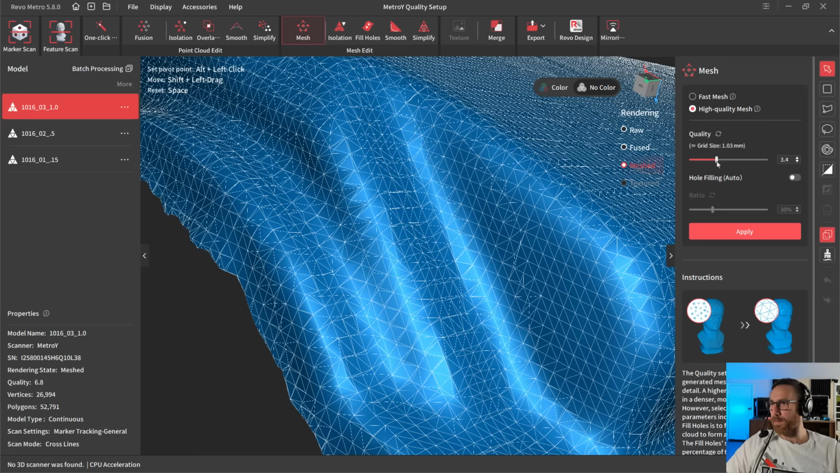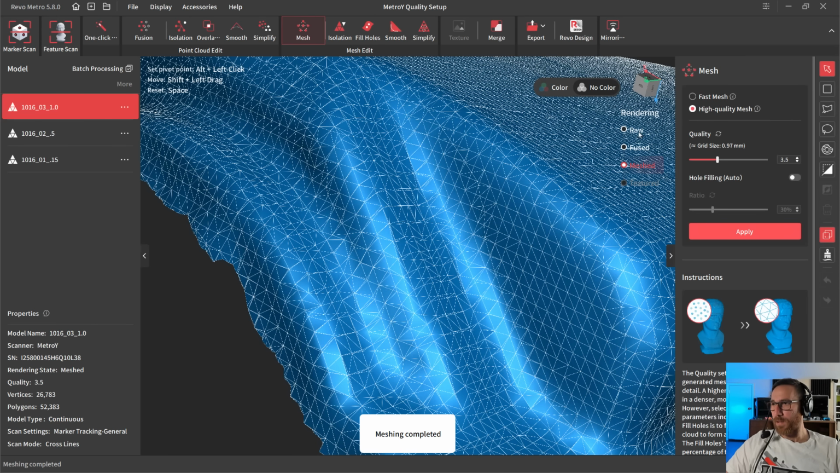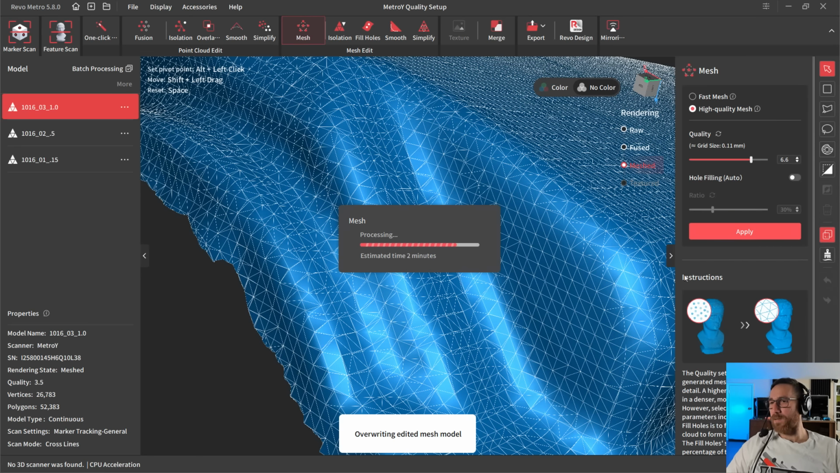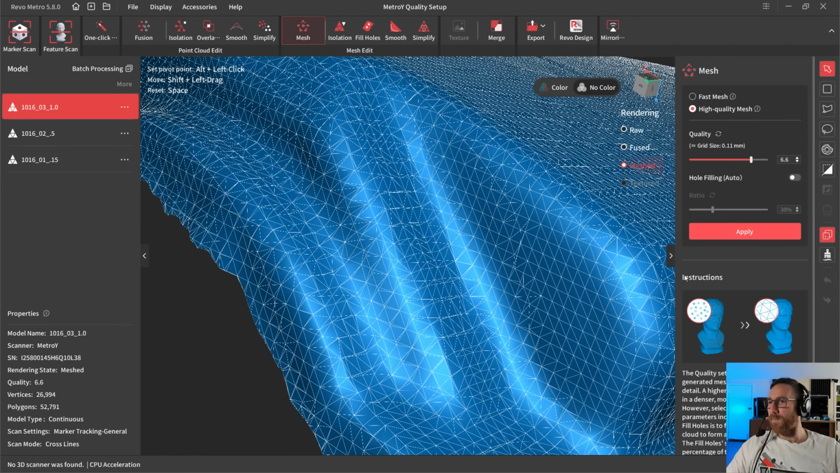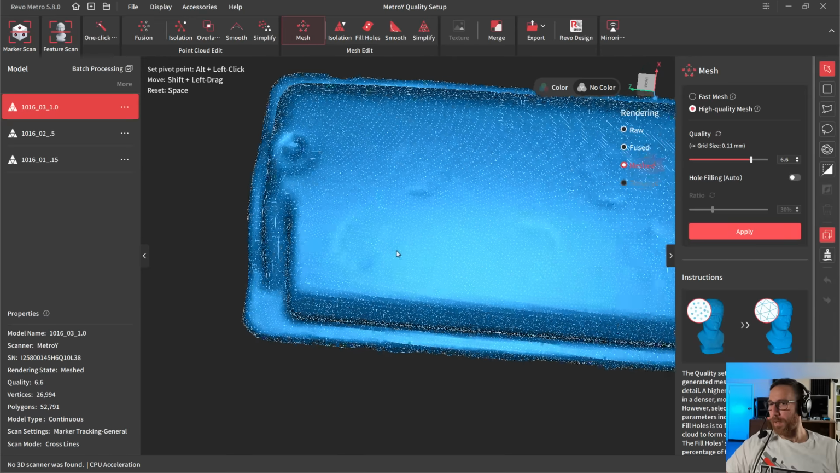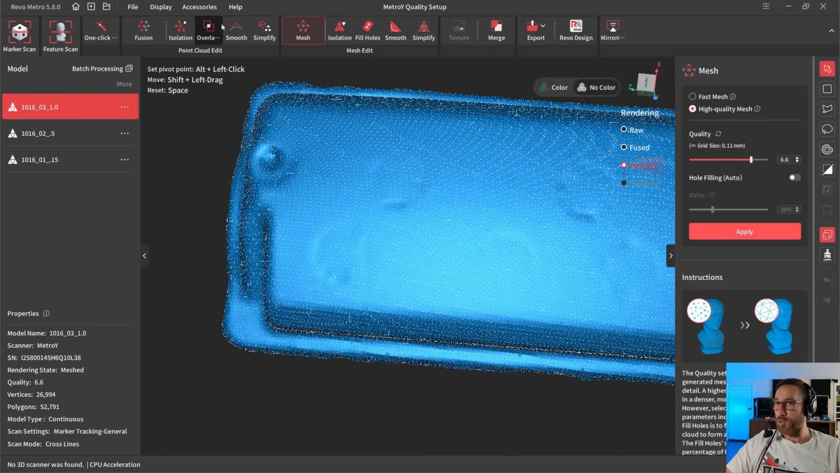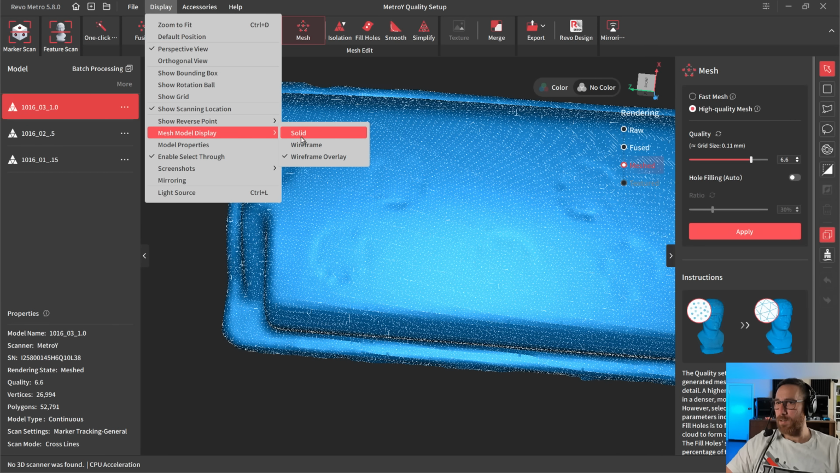So let's just go back to the other extreme. Let's go to 1 millimeter around there, apply it. So with the grid size, you can see it's not really changing that much in this area in terms of the size of the triangle when we go from that to this, because it doesn't have any extra data to fill in that gap. So it's largely going to be the same, and it's only going to be able to capture as much detail as we give it from that point stage. I'm going to go back to display and turn this off.